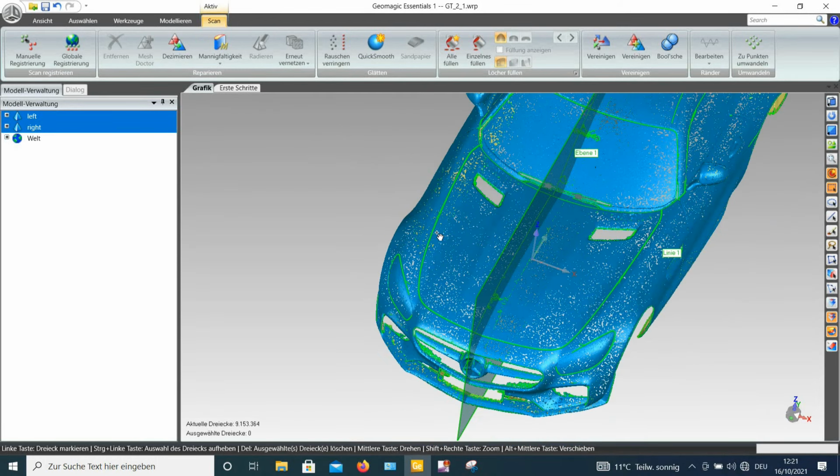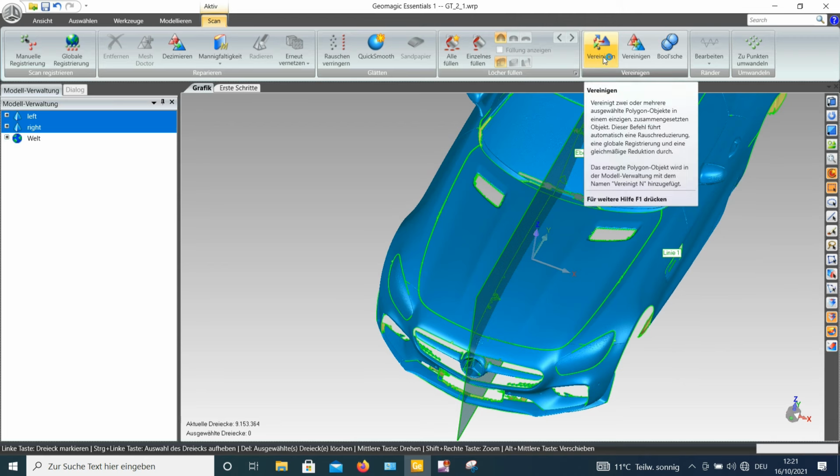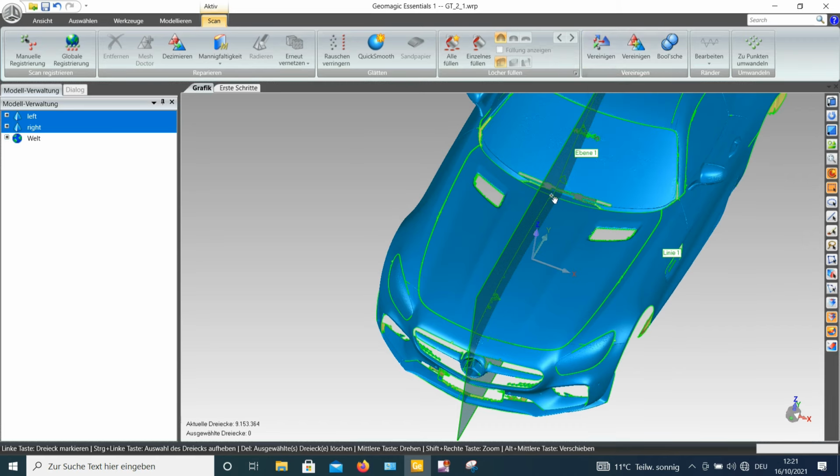So from the alignment side we should be fine. If you want to merge them together, you should use merge unification, whatever will be the translation. This keeps not both meshes that you did. It will just, in superpositioning overlapping areas like this one, unite them to one mesh, so you will not have a multi-layer mesh. That will be the case of this button, so don't use it.